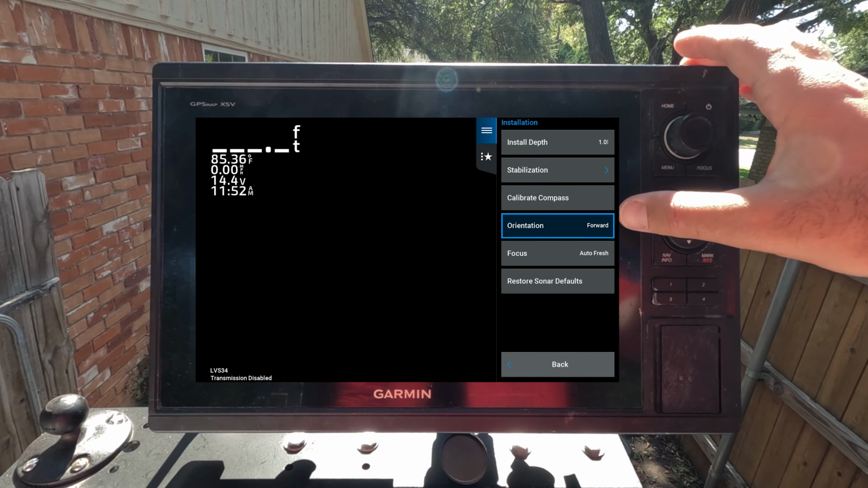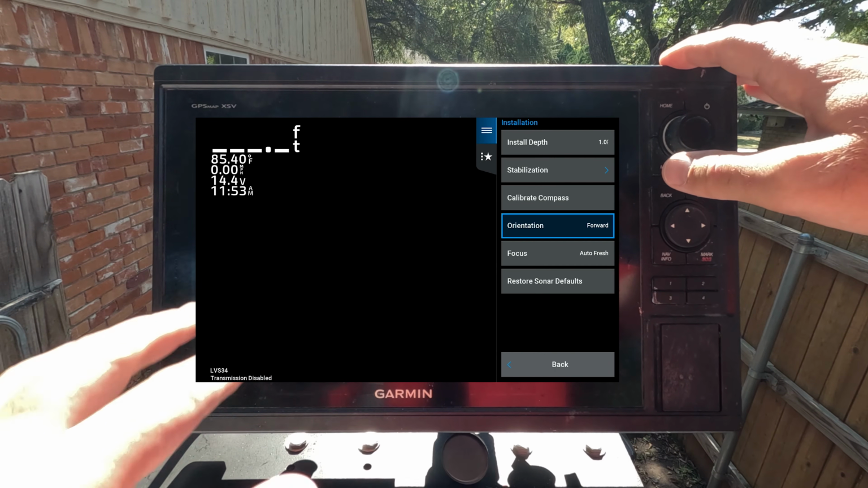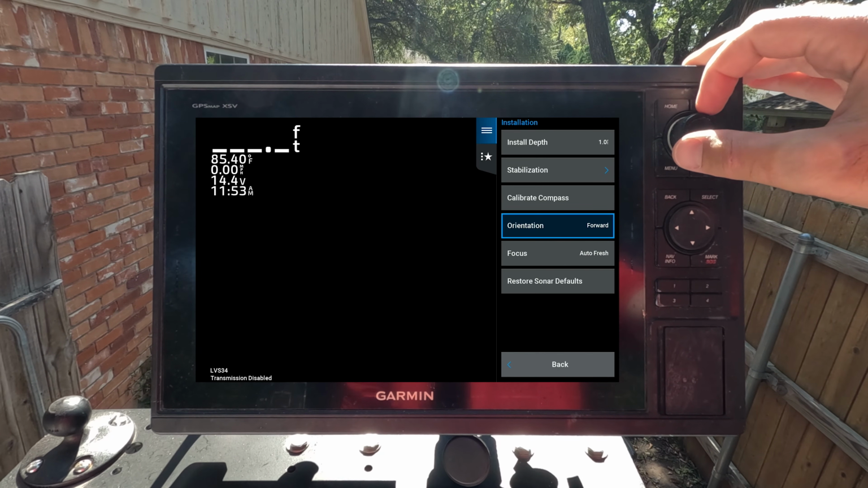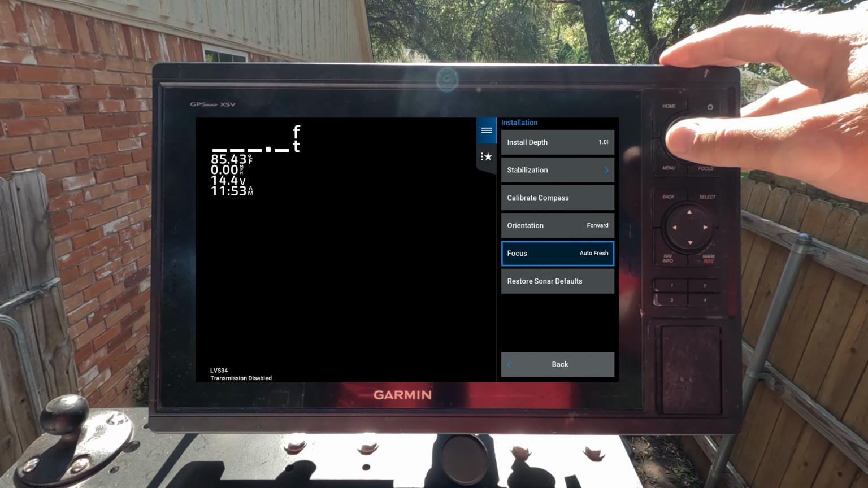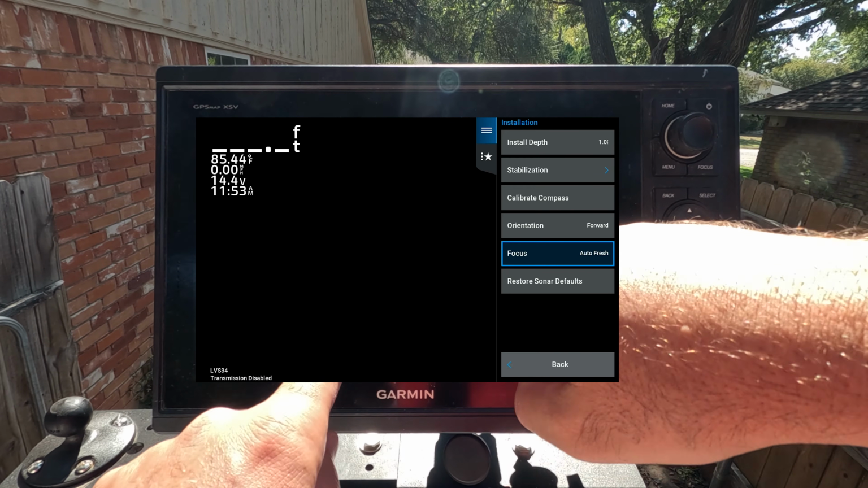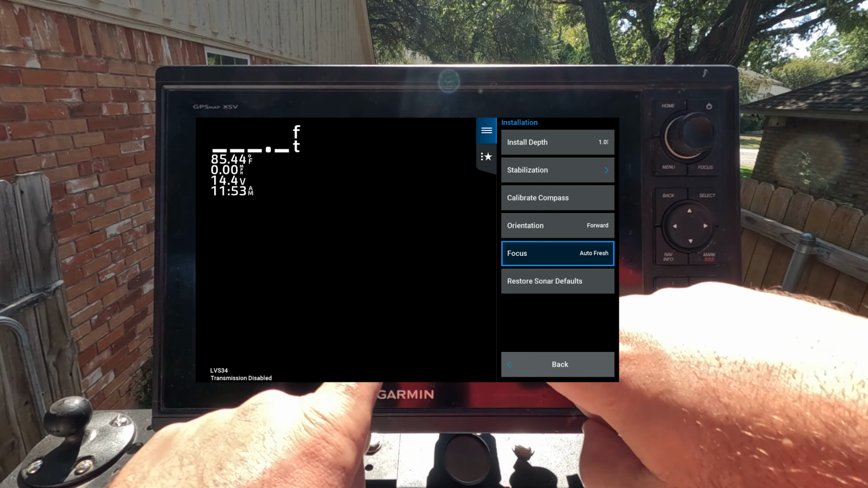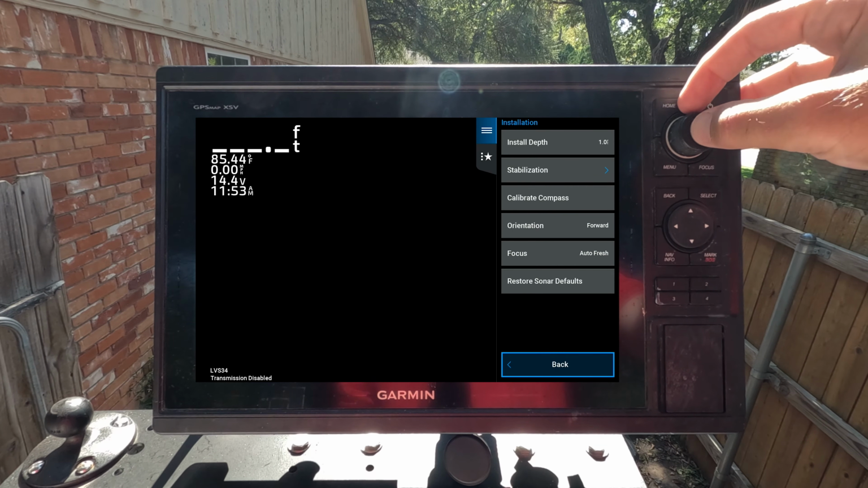Orientation, I always have mine set to forward. By default, it will set to auto, and it will try to move. If there's a wave or something, sometimes it pulls the boat up and it wants to change you into down or perspective or something like that. Focus I have on auto refresh. Those are those lines you see that come down. Sometimes you'll see like a blurry section of it. Sometimes they won't be lined up so good. I'm going to show you at the end how you can mess with that a little bit better.